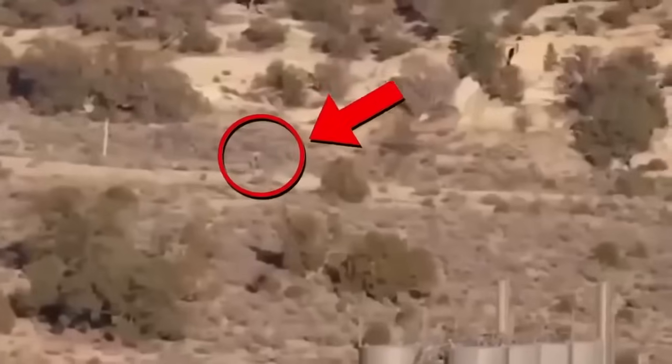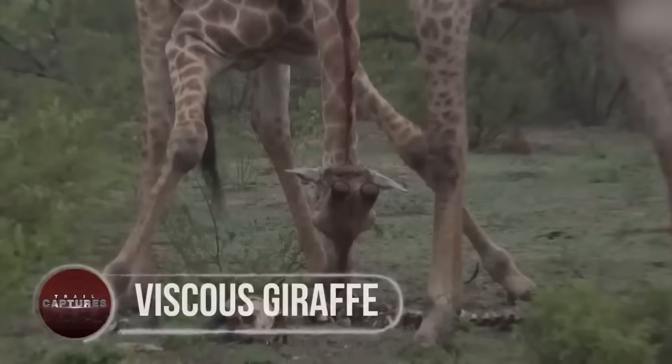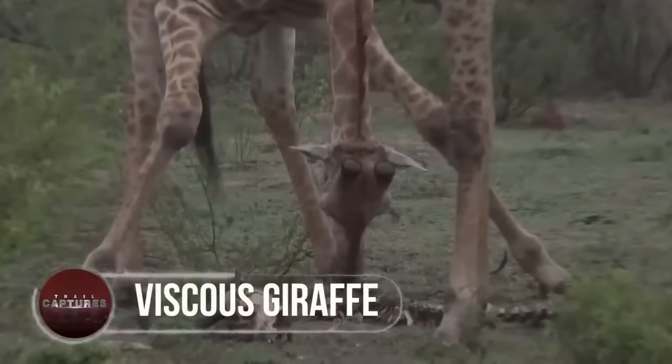For those wondering, there is a desert in Portugal, and it is pretty big, so there's a big chance that this creature is real and is still out there waiting for someone to pass by and get a brand new footage of itself.